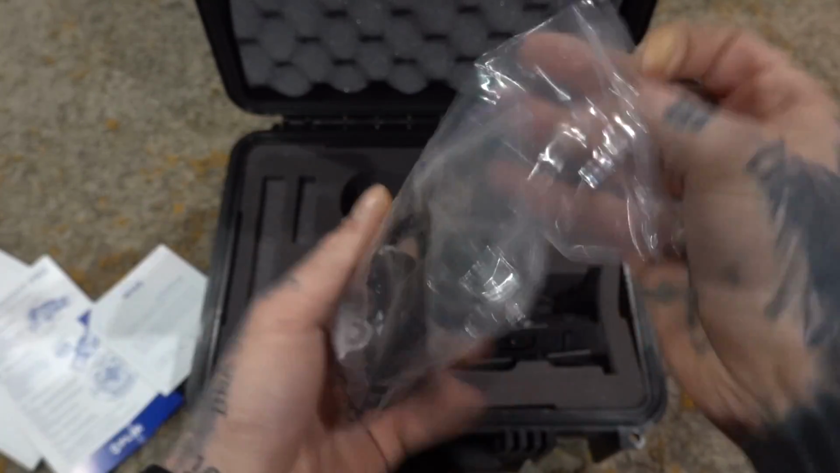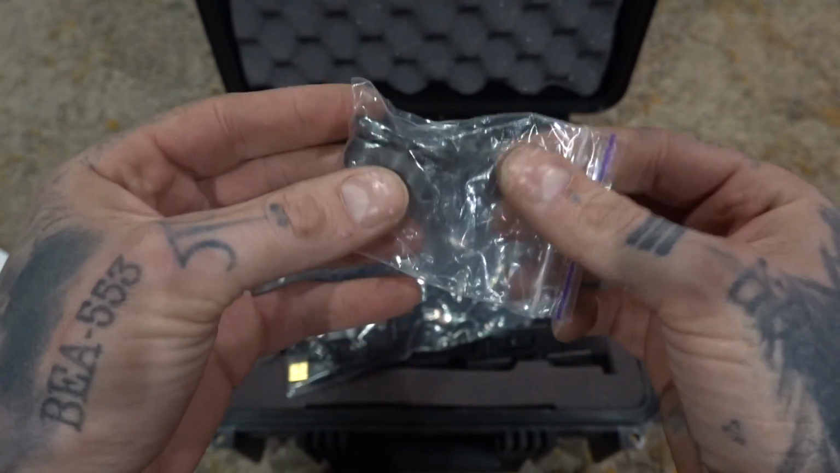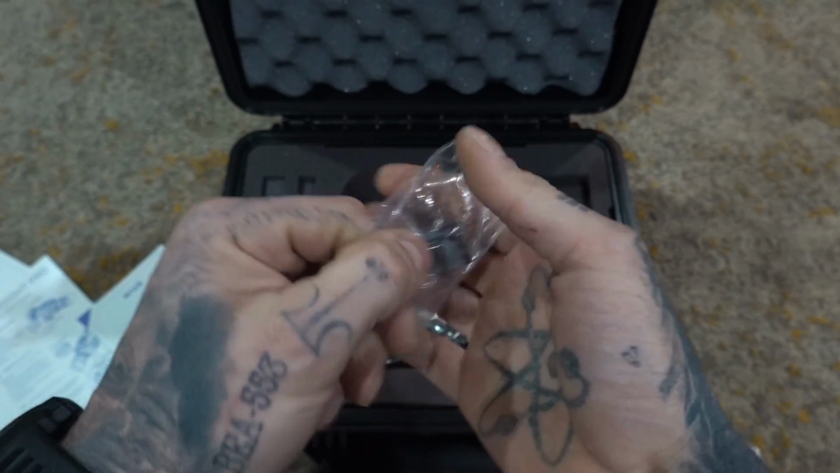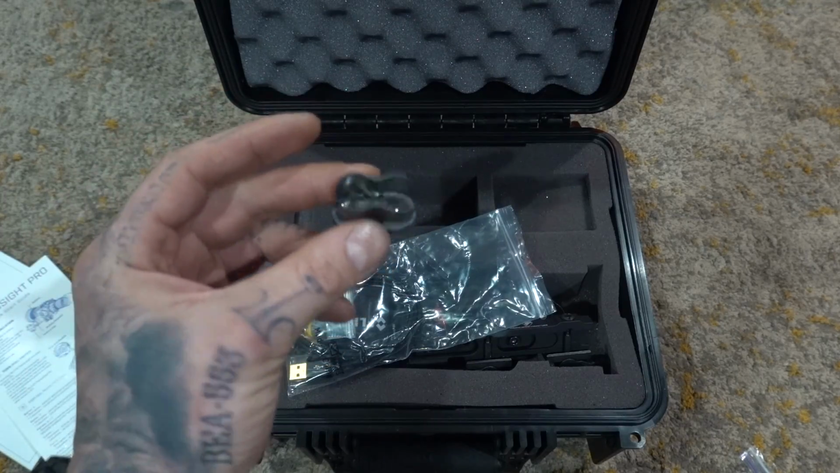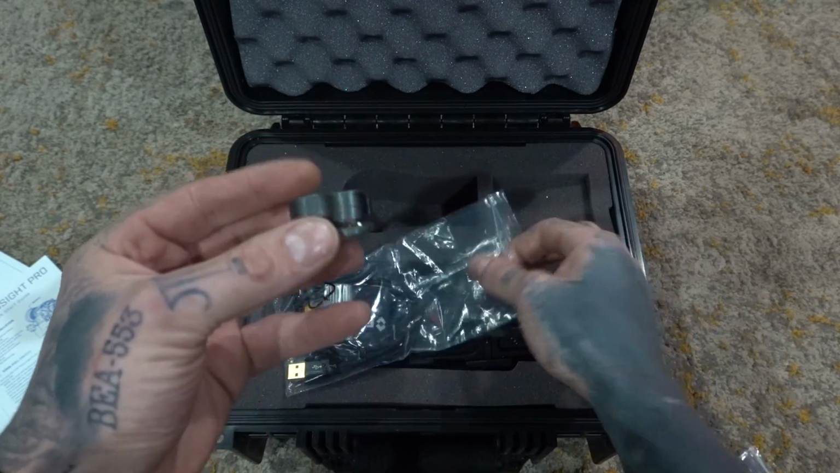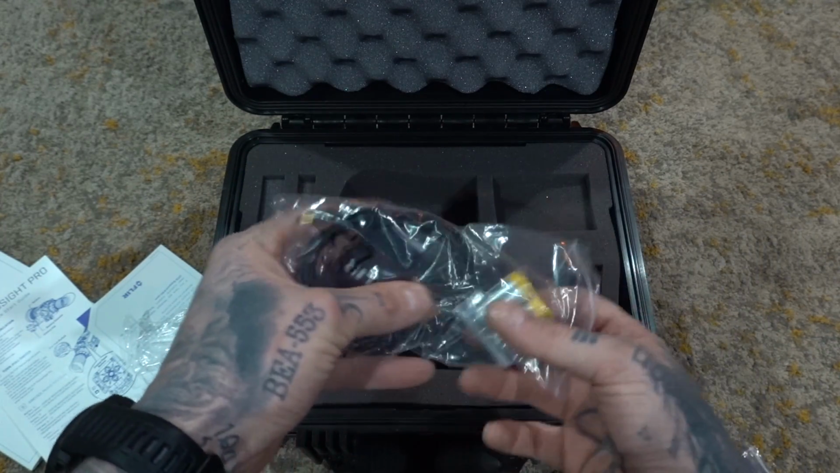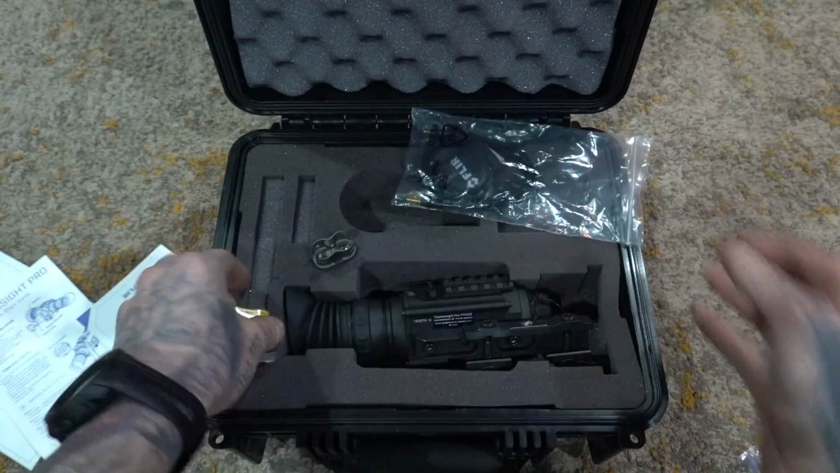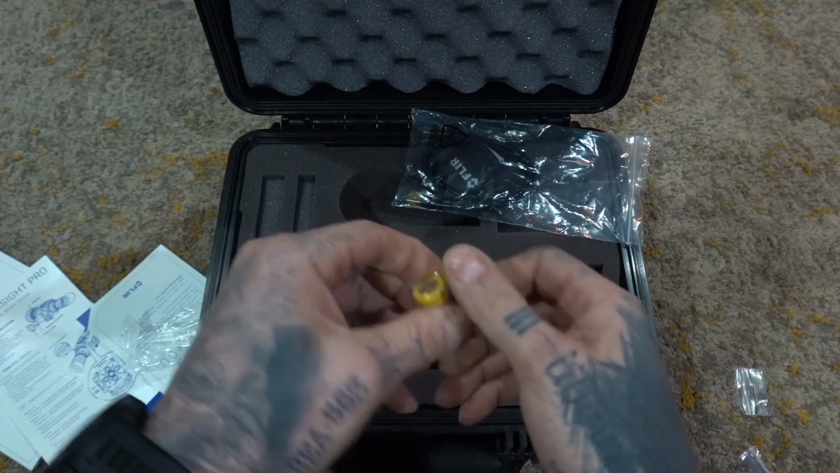These batteries become invaluable because the CR123s only last about 2 hours, in my experience. Think of these like your speed clips or your moon clips for a revolver. Being out in the field and having your batteries die happens pretty quick. And that's true amongst the Reap IR as well.